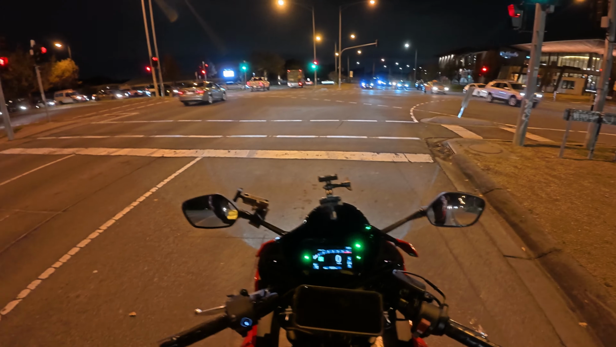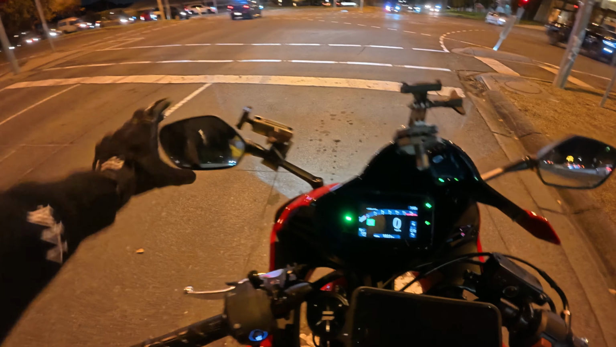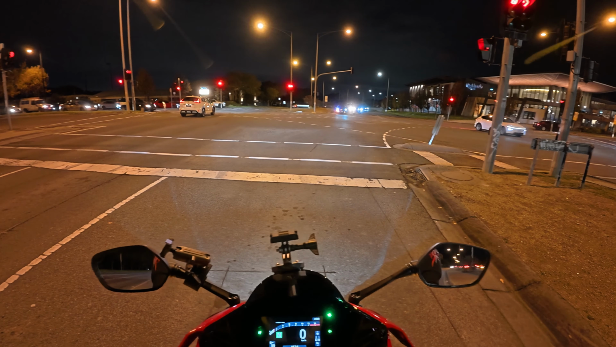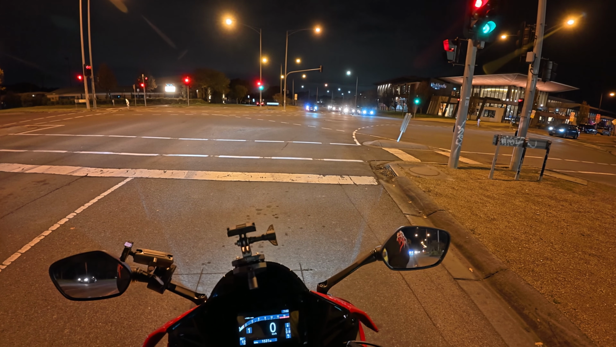Yeah, that wind buffeting, I'm not a fan of that. I feel like I'm getting knocked about. I suppose it's just all practice. Besides the wind buffeting, I feel pretty good riding at night.